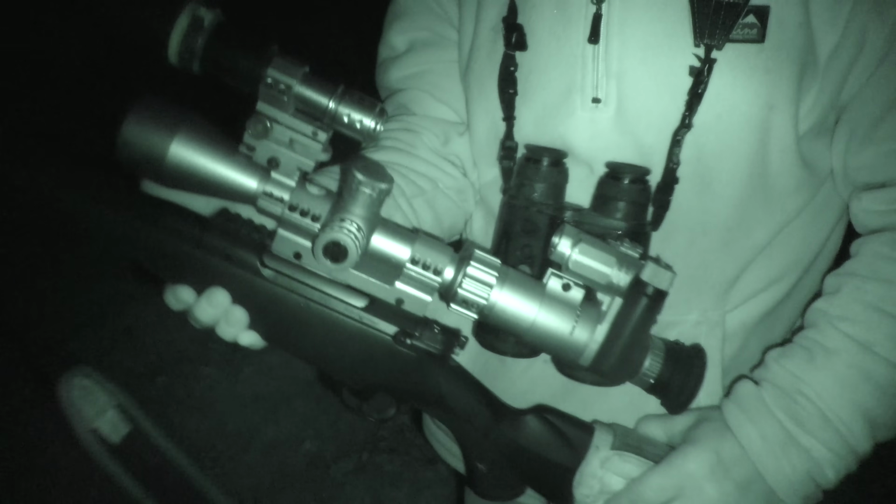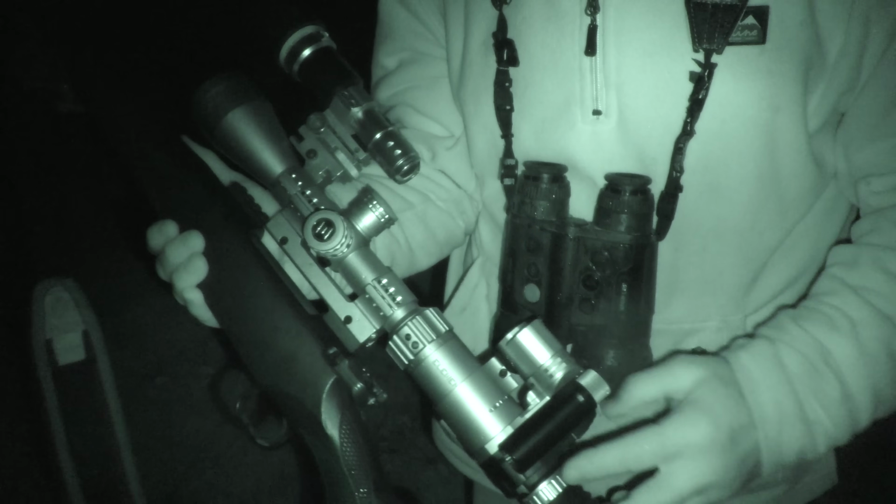Well, the weather's just started to come in now. It's typical November weather, but that's another one down anyway to the Mauser M12, the Element Optics and the Pard combo.